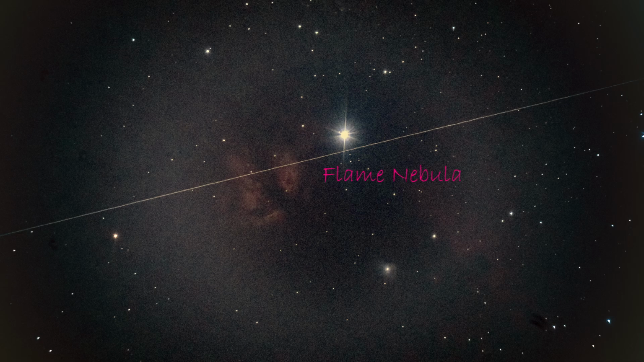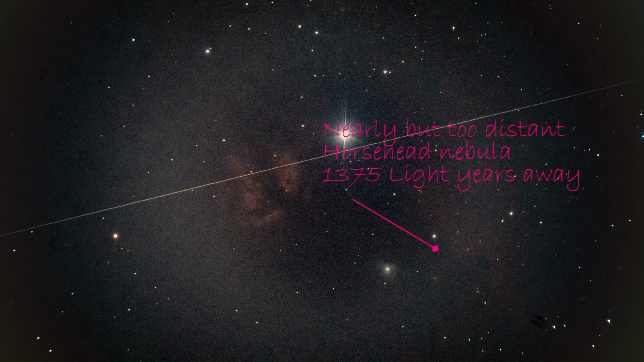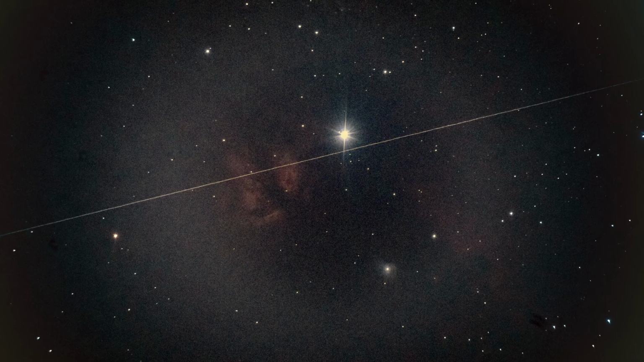Now, here's a really good example. This is the Flame Nebula, and if you look at the bottom right hand side, there's also the Horsehead Nebula here. This is about 50 minutes worth of 1 minute exposures. They're all stacked on top of each other.